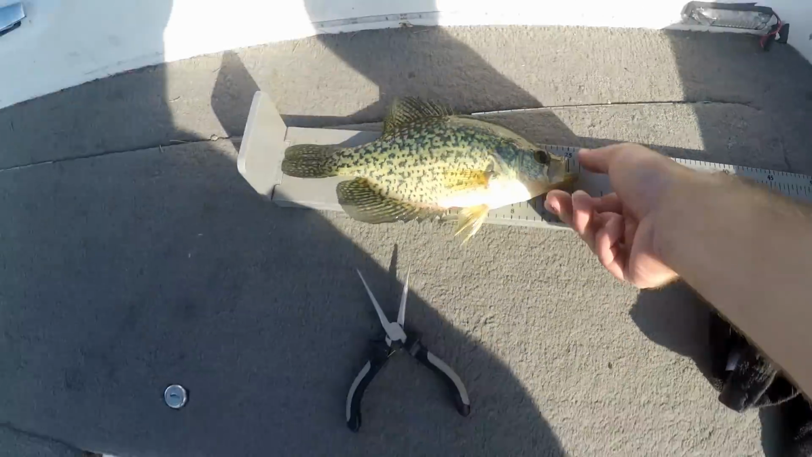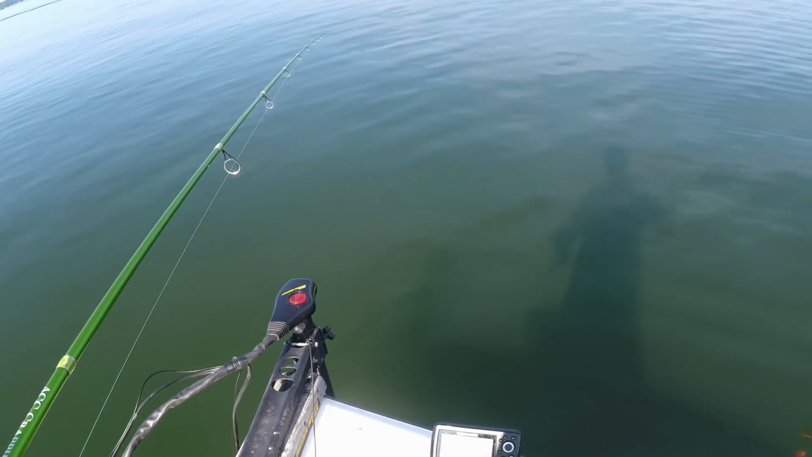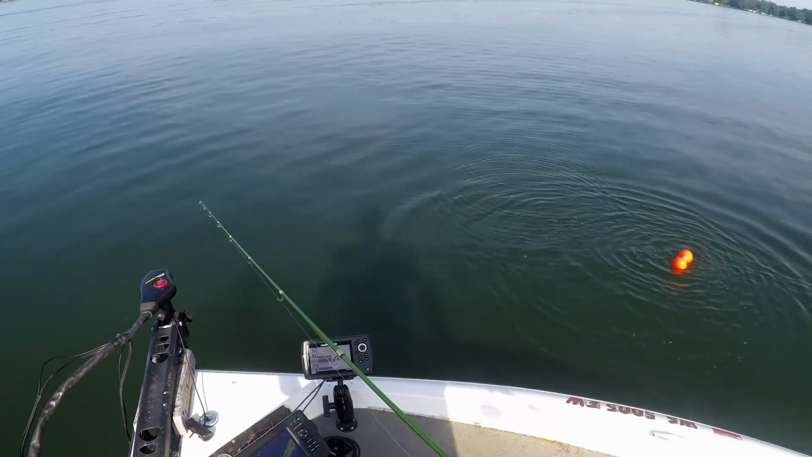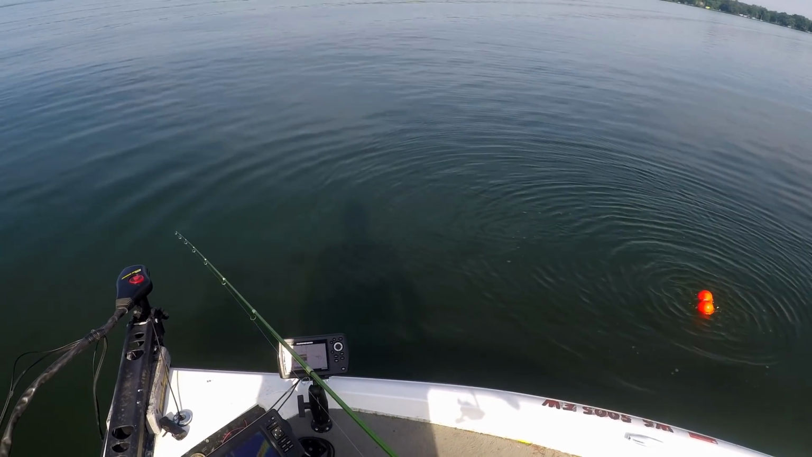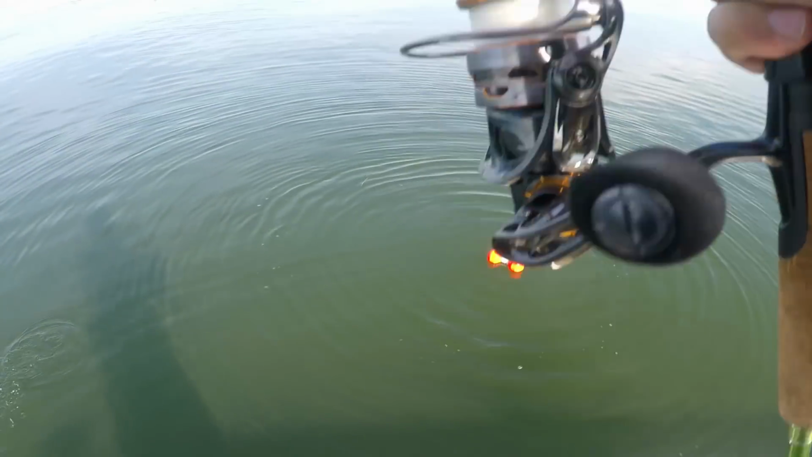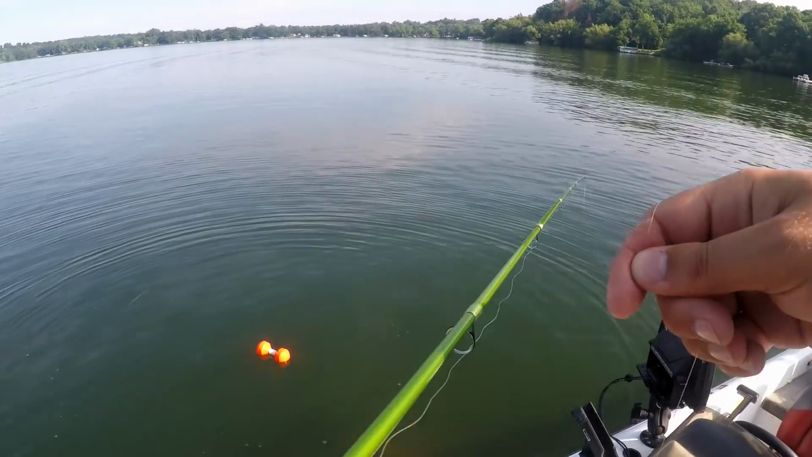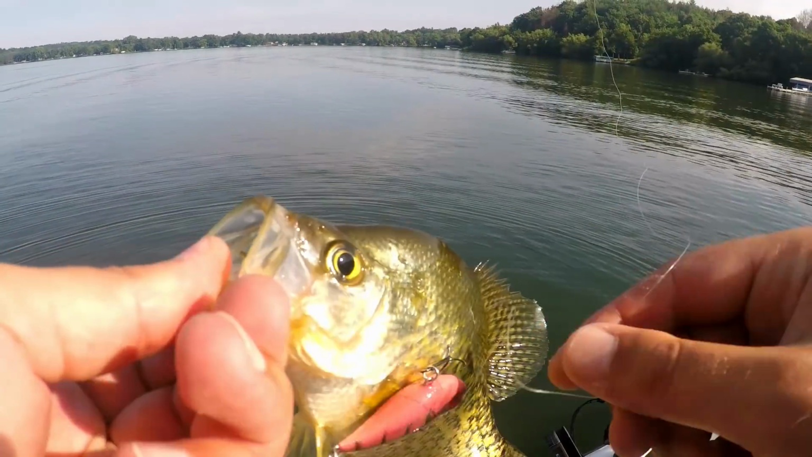Just barely though. Oh, there he is. There we go. Number 4. I got him in the mouth first. I know it looks like I side hooked him, but I got one in the mouth and one on the side there. Number 4 in the boat.